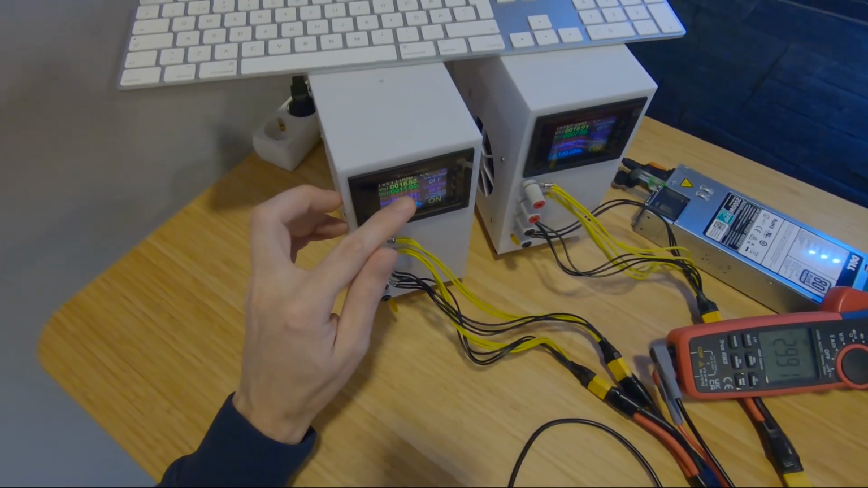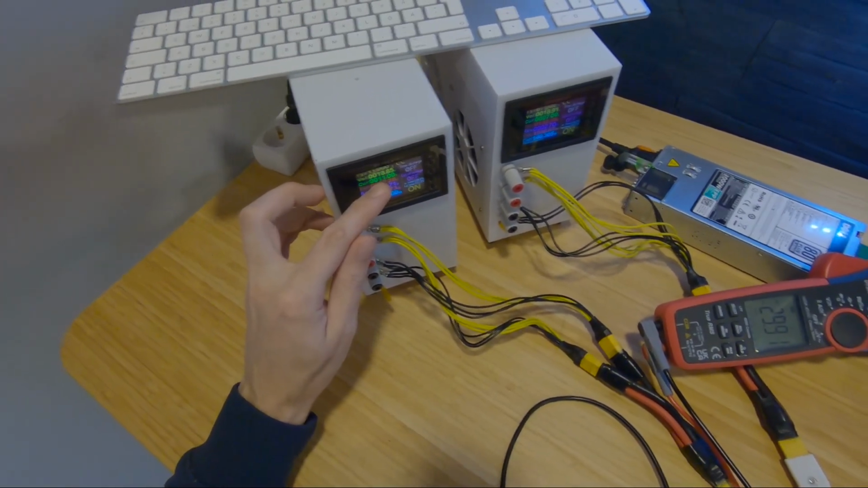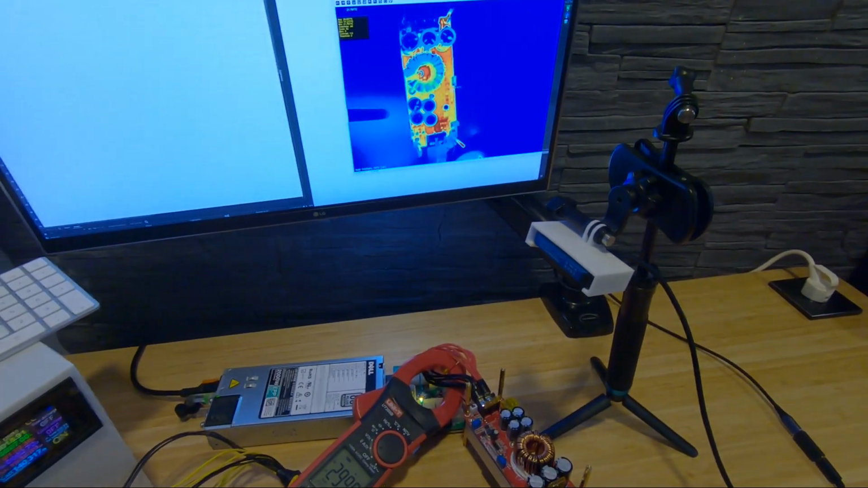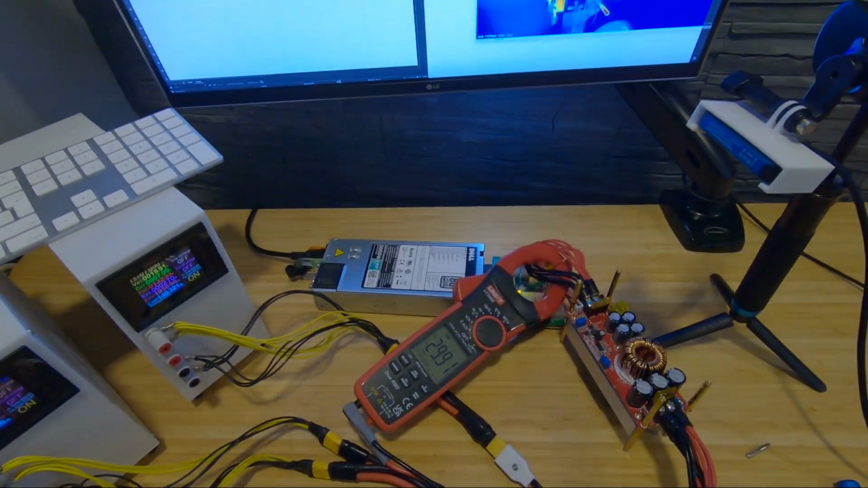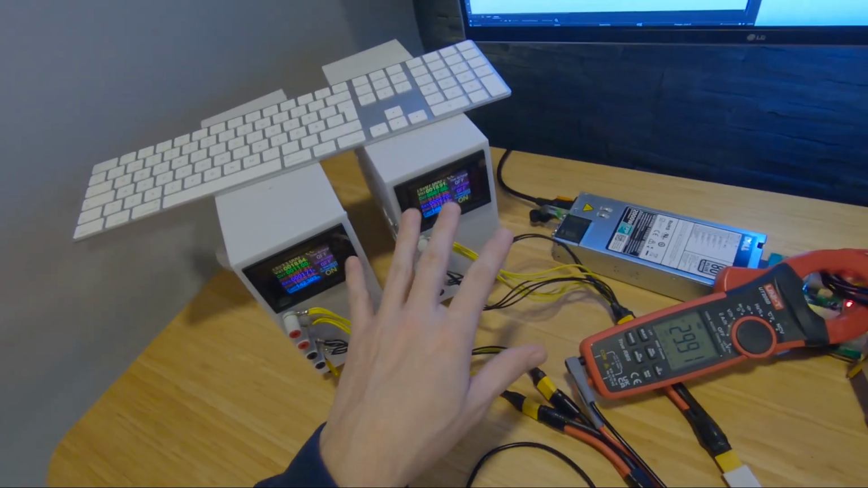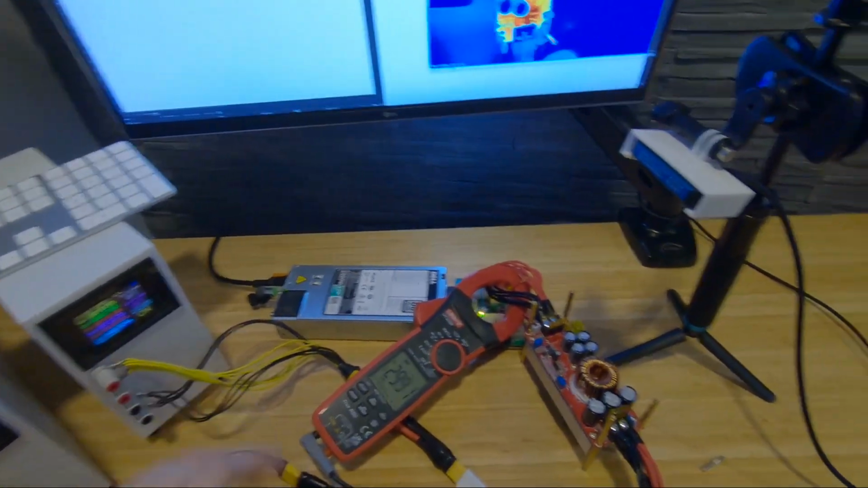19.1 volts, and now it's 18.80, yeah, 18.80. So we'll see how it performs, and if the amps will go lower, and what's going to happen with the output voltage.